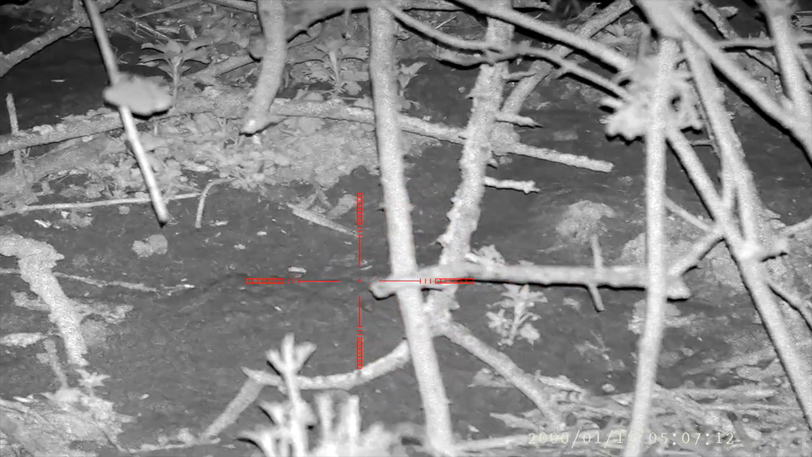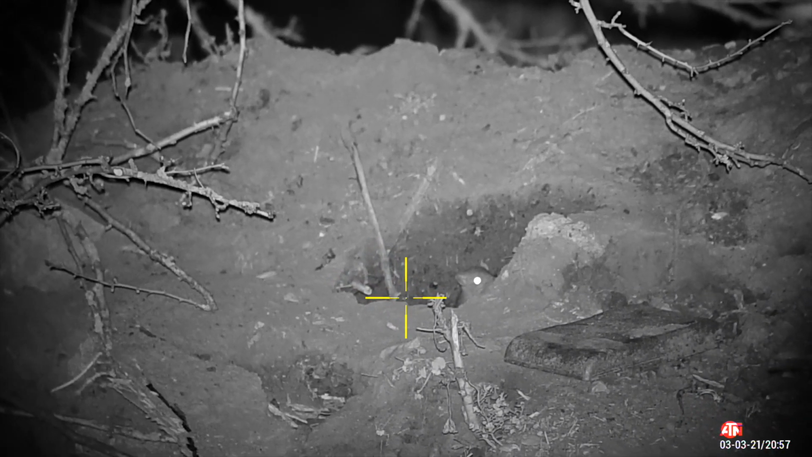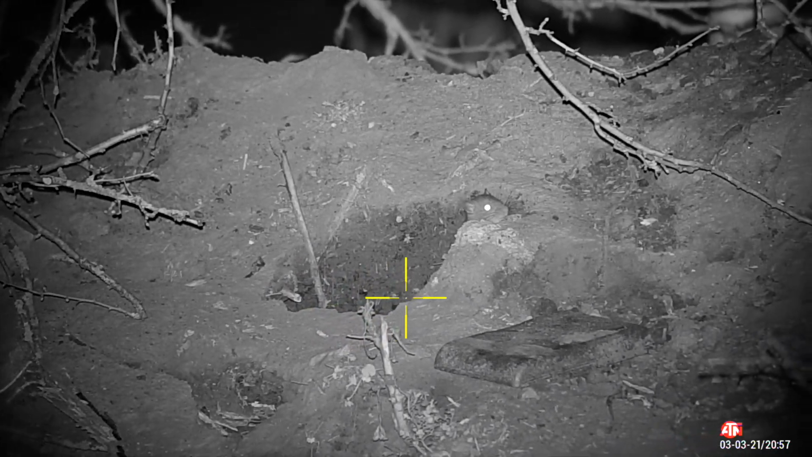That one, though, had a very lucky escape with a twig saving his life, and this one, the pellet went a little bit low and just clipped the mound of earth in front of it. This one, well, I think he saw what was coming. And again, like I said, it was a bit like a game.